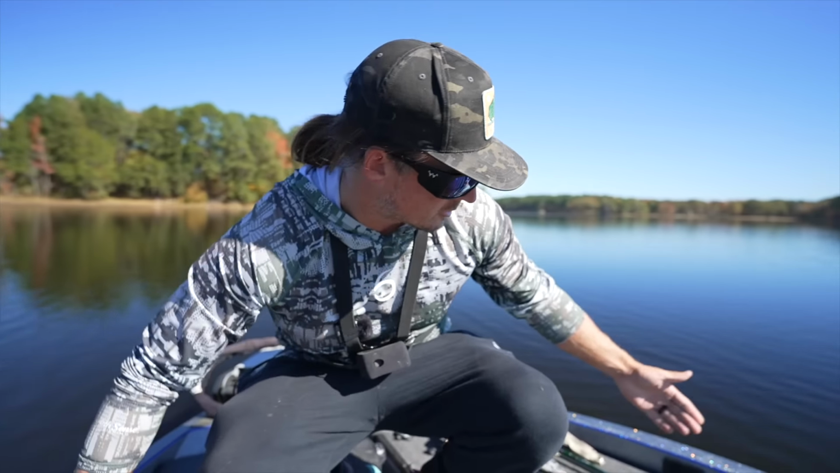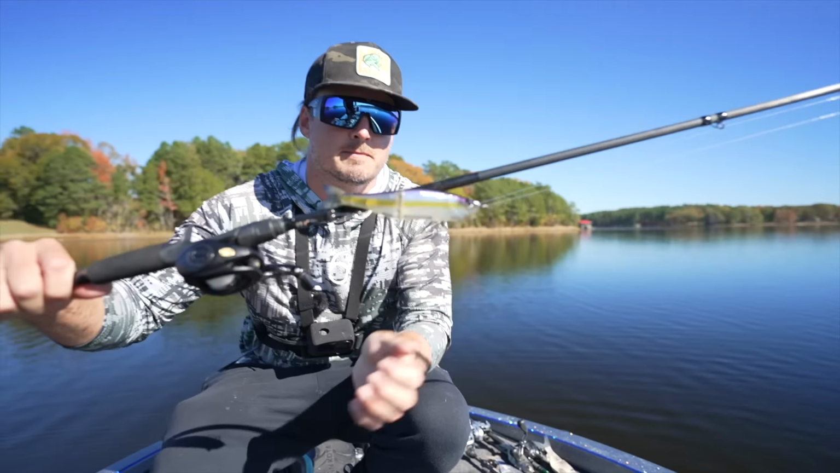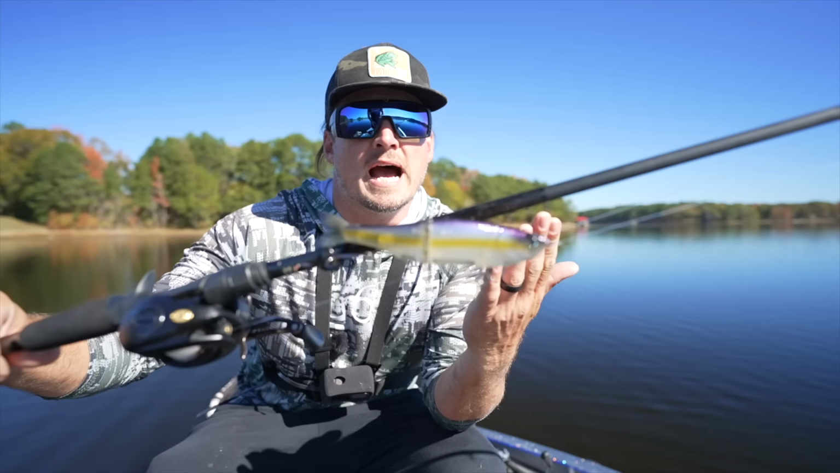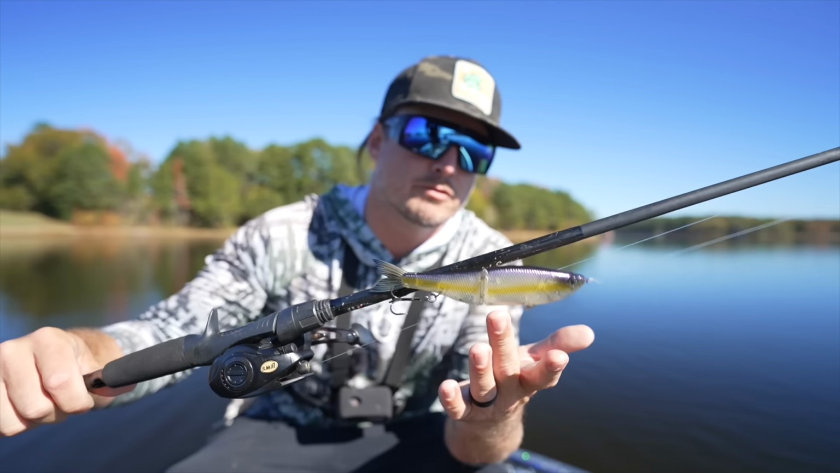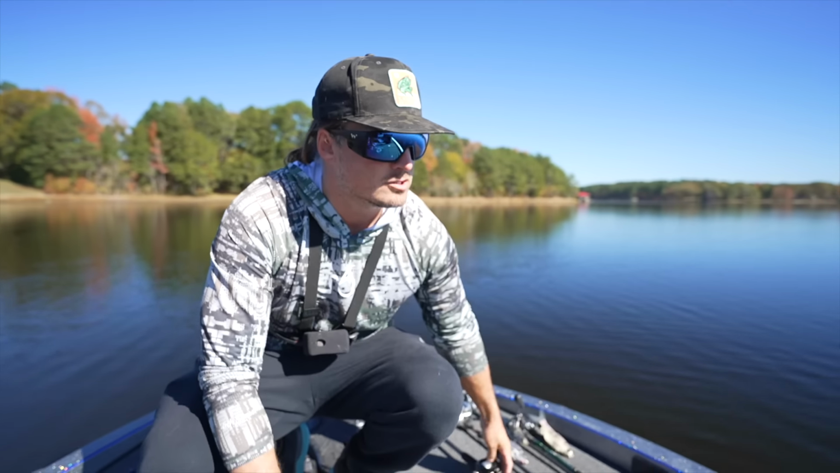And then, of course, I couldn't come out here without tying on a bunch of different big baits, including this new guy right here. So if we see some fish higher in the column, we'll probably throw this guy to him right now, that little mini draw that hasn't come out yet, but it's going to before too much longer.